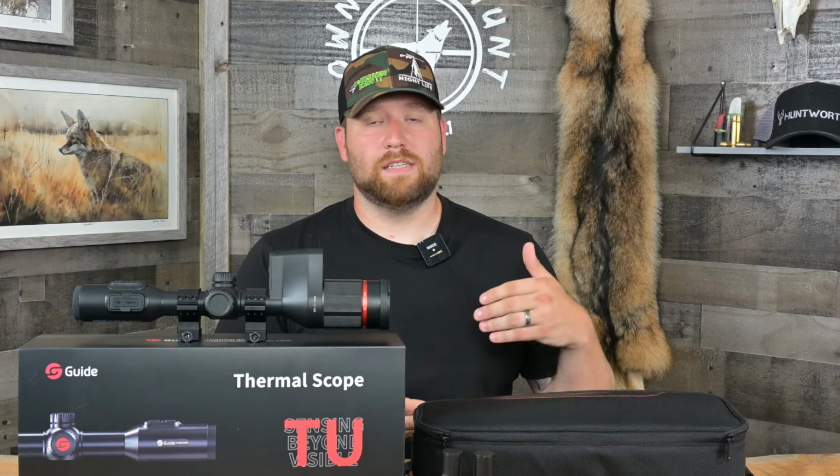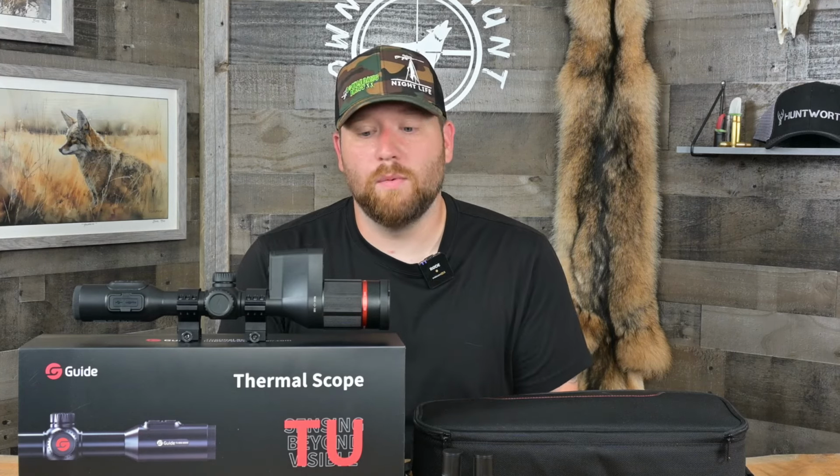If you were using the scope as the recording device, you do have to hit download, and it does have to download the video from the scope. But if you were recording them using the phone through the app, it's instant playback. It's phenomenal. It just works incredibly well.